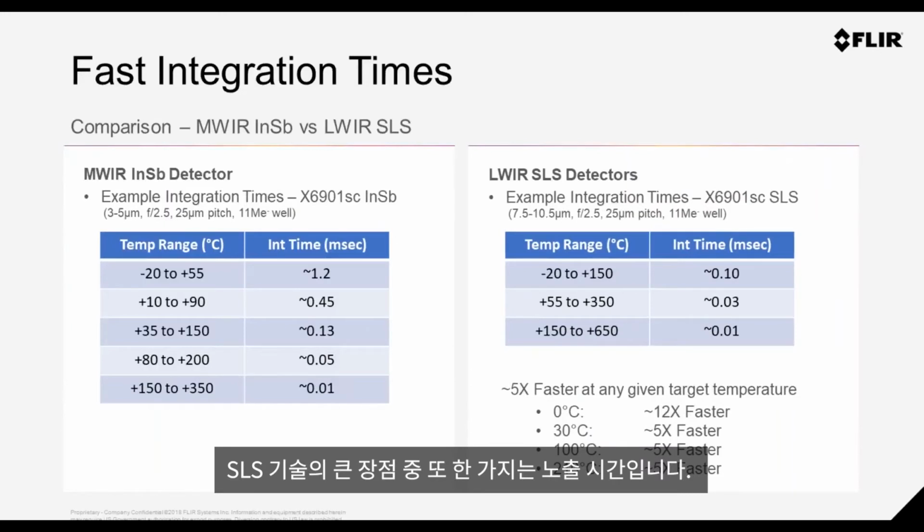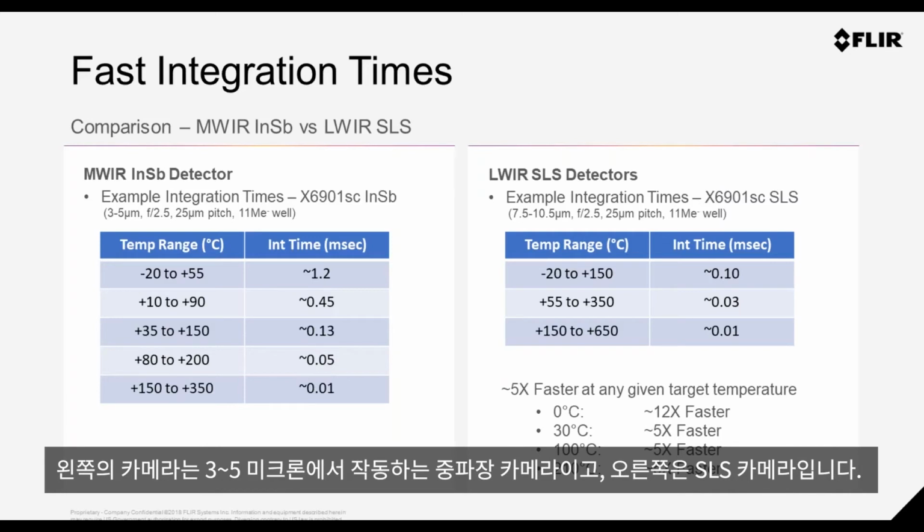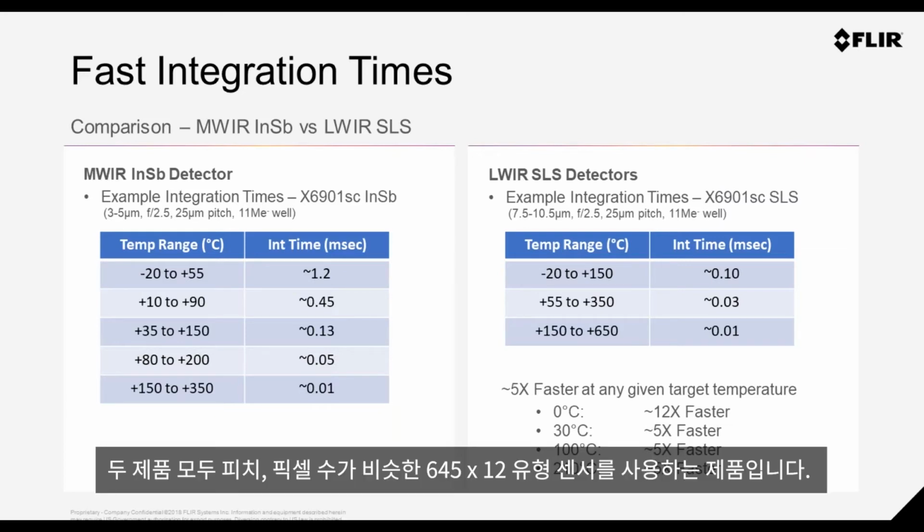One big advantage of SLS is its integration time, and let me demonstrate that by comparing the SLS to the midwave. Our midwave camera operating in the 3 to 5 micron on the left, and our SLS camera operating on the right there. Both 645/12 type sensors with similar pitch, similar number of pixels.